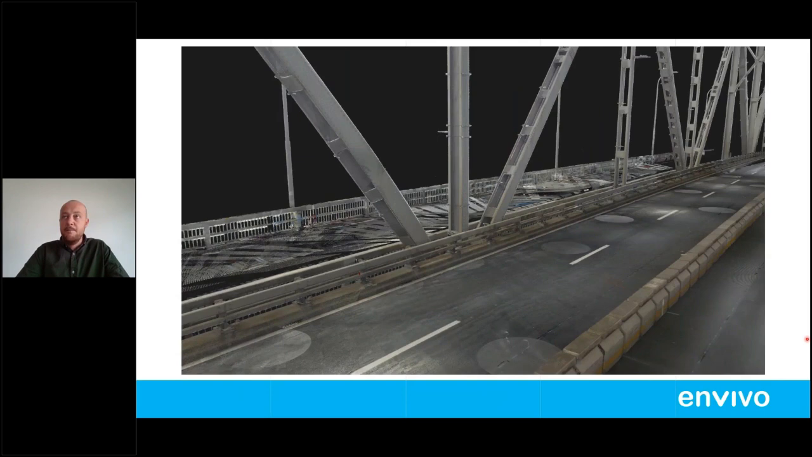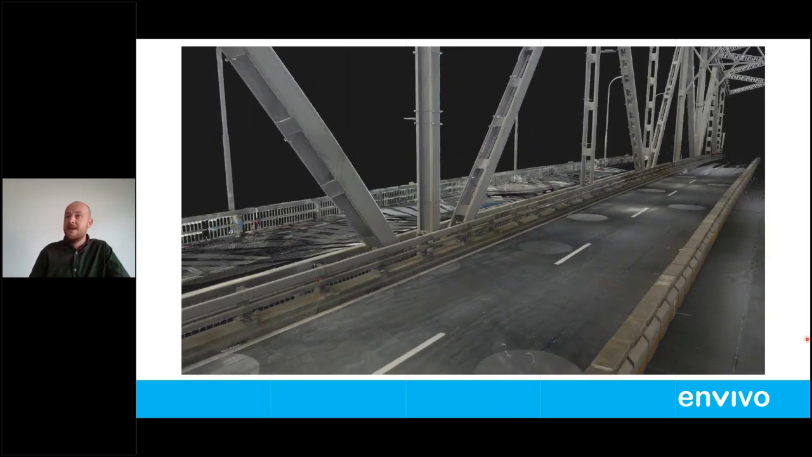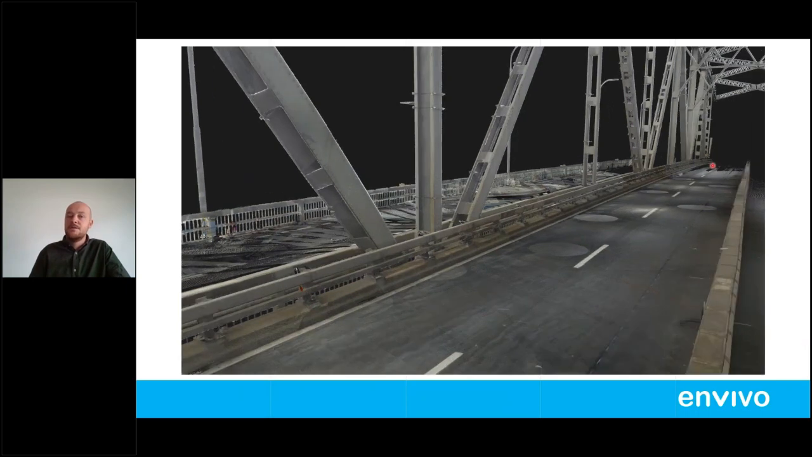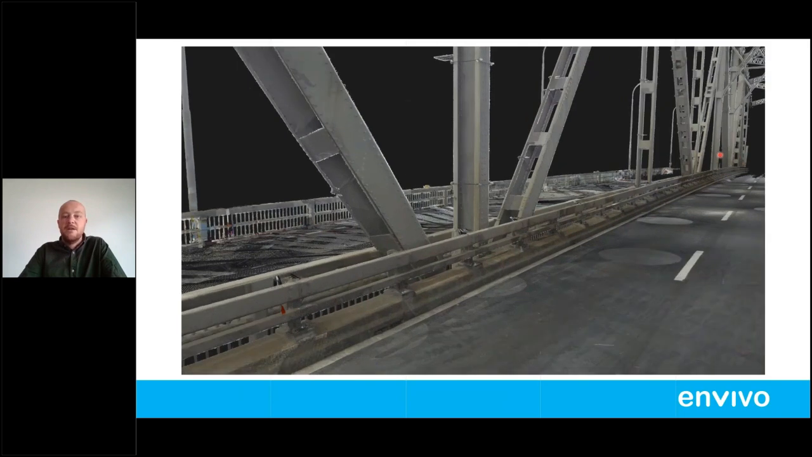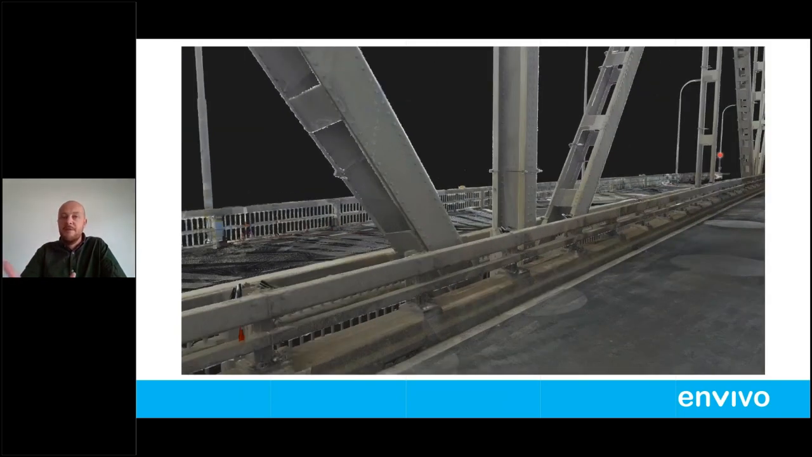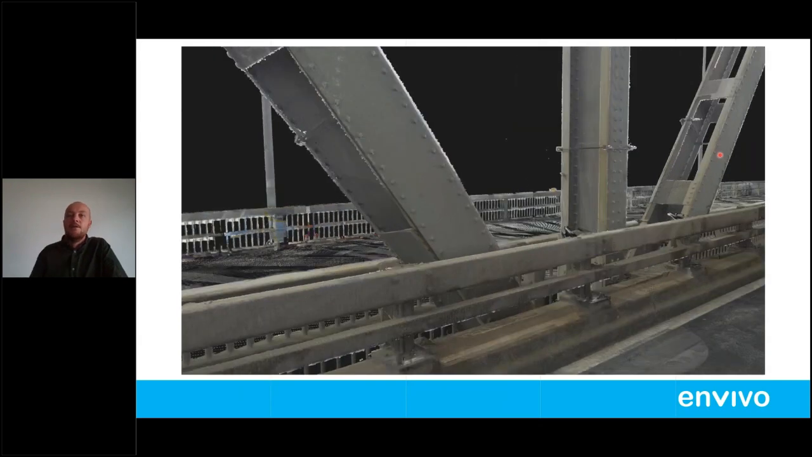You can see on the right hand side of the video here, the data starts to cap off. That's because the RTC has a maximum range of 65 meters at the highest resolution. After 65 meters, there's just no return from the laser, and therefore there's no data there.